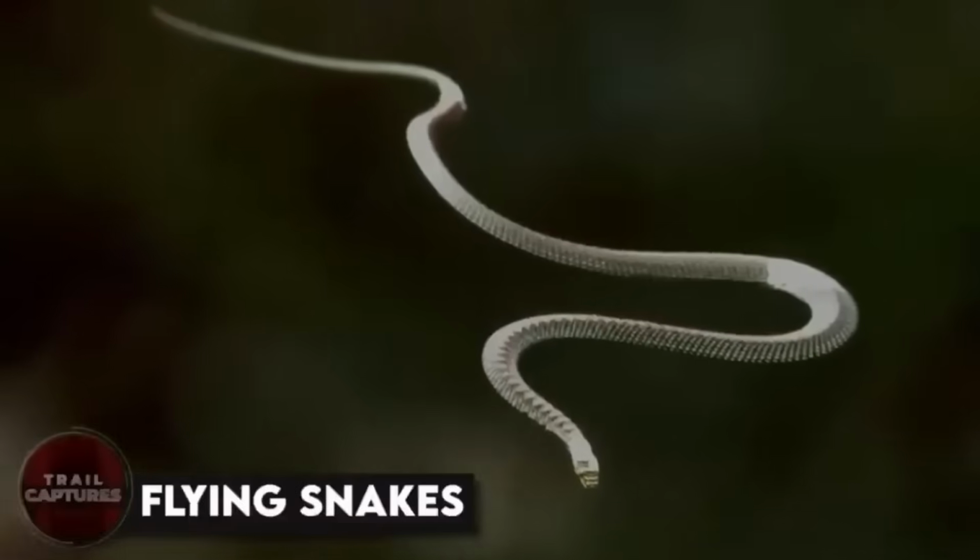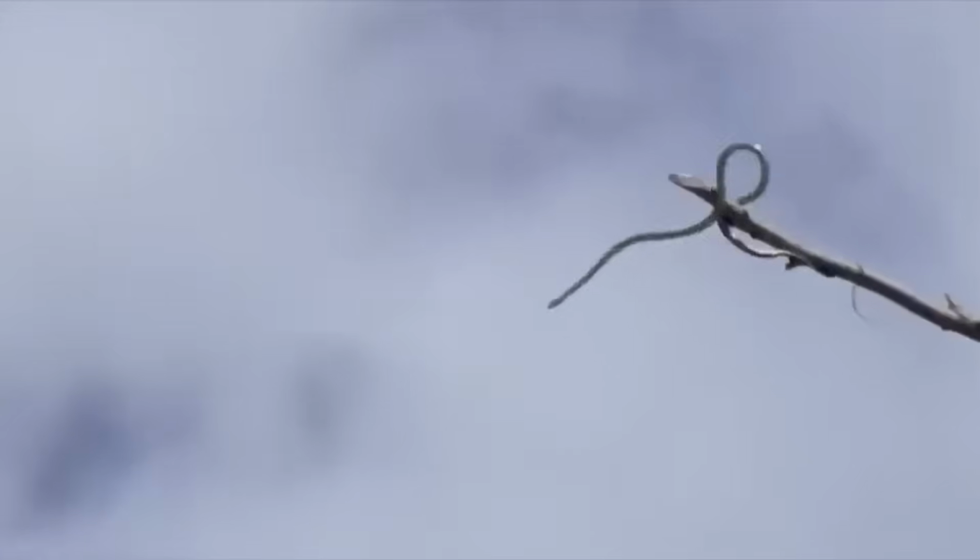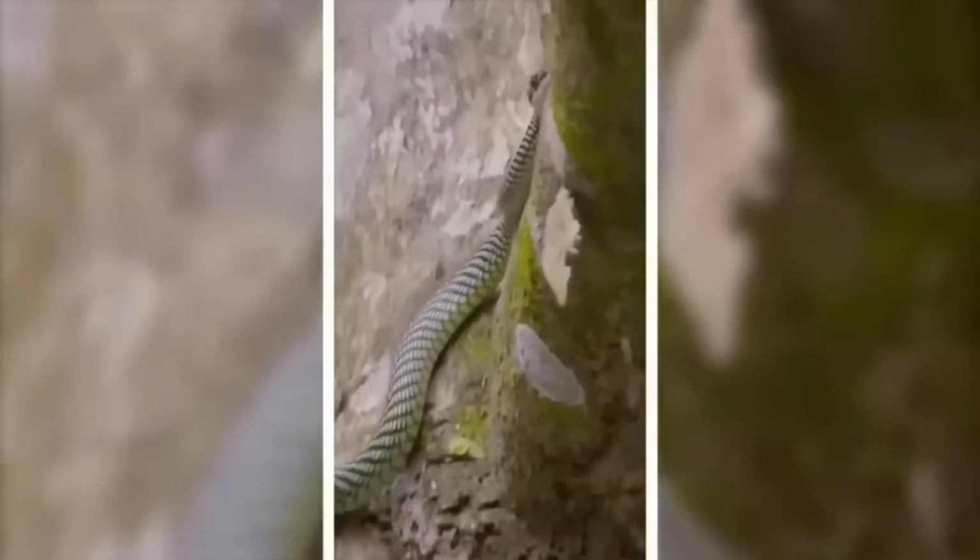Flying snakes. Have you ever heard of flying snakes? Yeah, you heard that right. Flying snakes. A viral video making the rounds on the internet recently showed these slithering creatures taking to the skies. But don't worry, they're not flapping their wings or anything. They're actually gliding through the air.